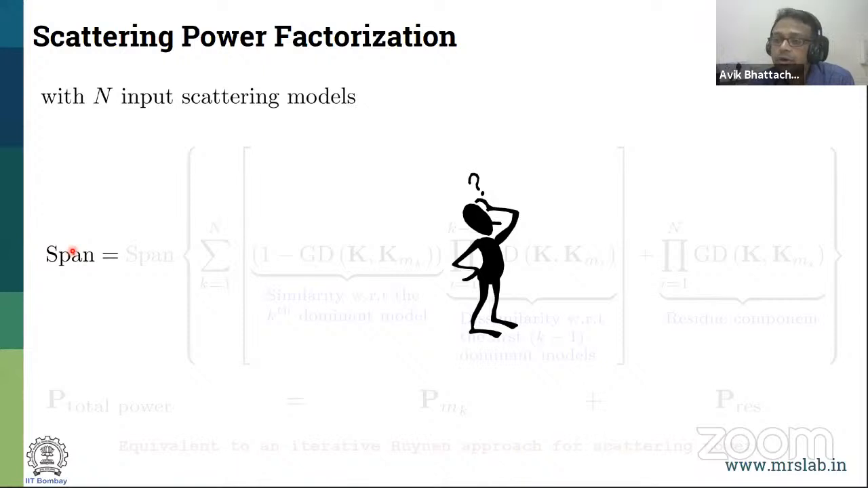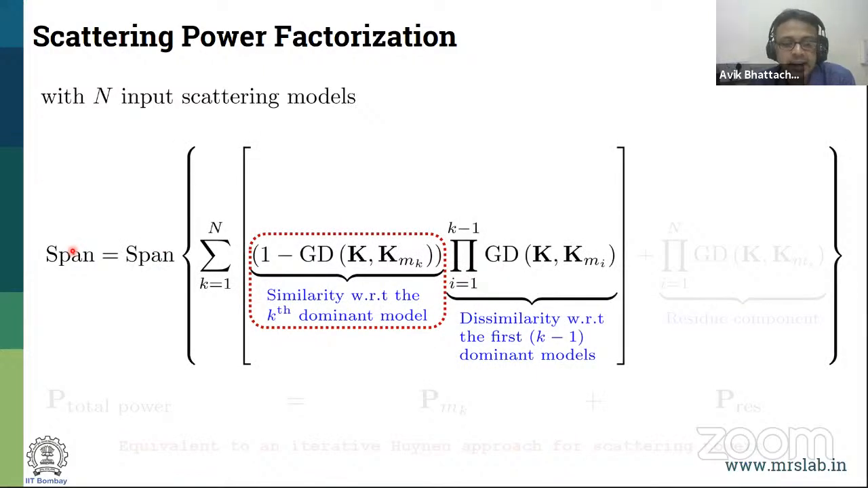So what is the idea? How do you break up that span? You want to break up the span, the total power, into different constituent elemental powers. So how do I do that? It might look a bit complicated, but believe me, it's a simple way of doing it. The idea is that I find the dominant scattering from different targets using the geodesic distance, and I can find the kth dominant target, which is nothing but 1 minus the geodesic distance. Geodesic distance is a distance.